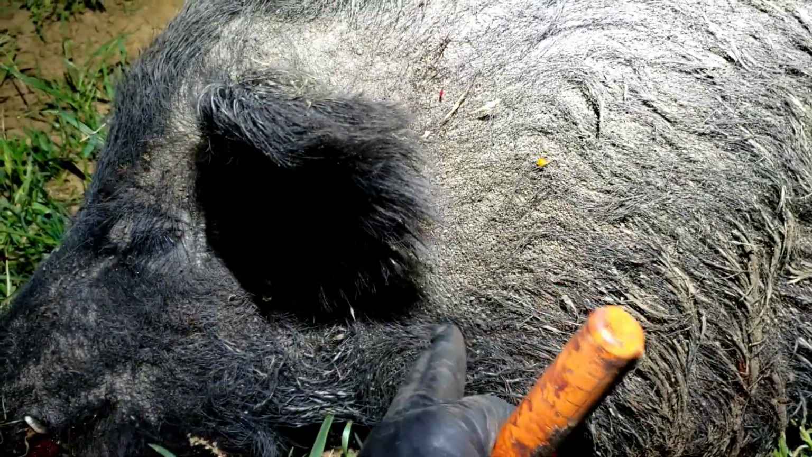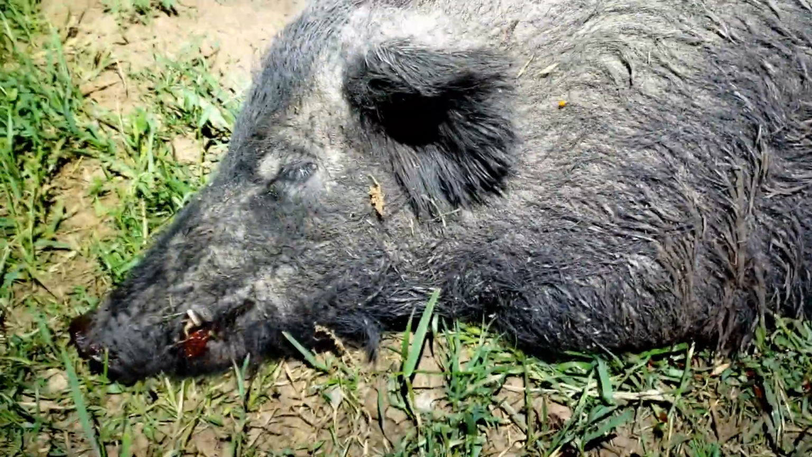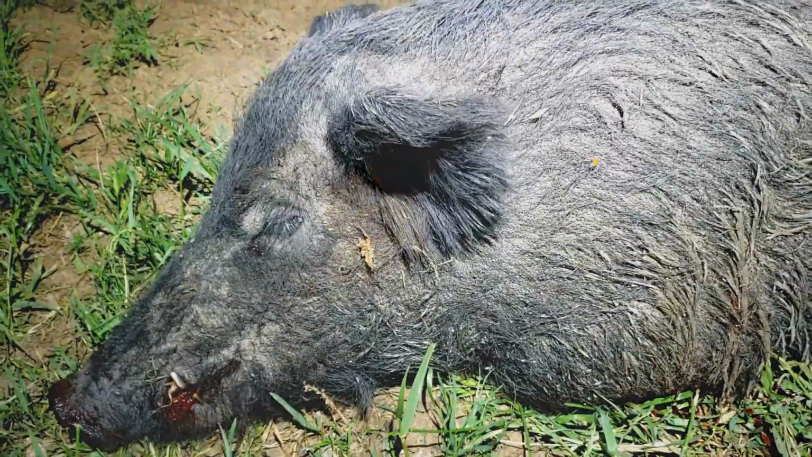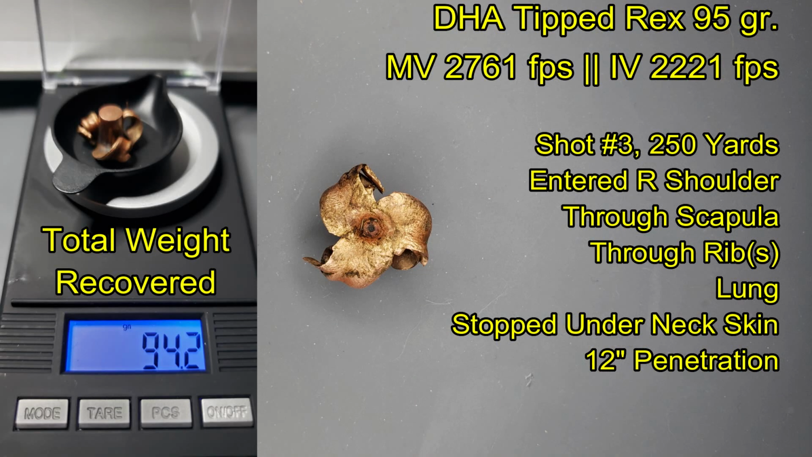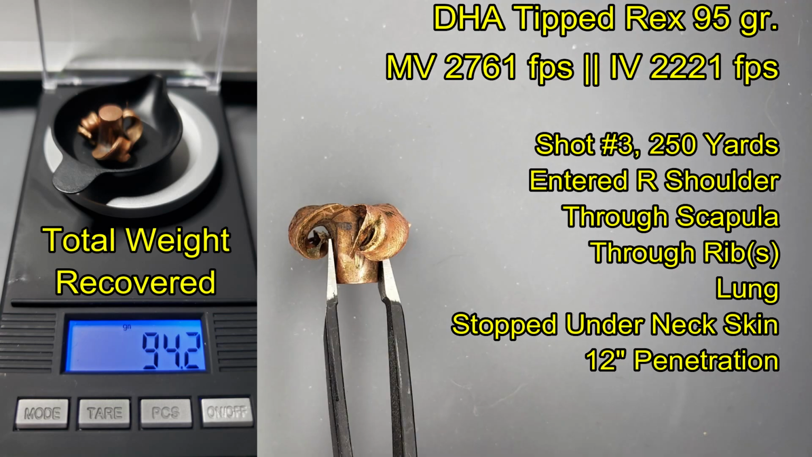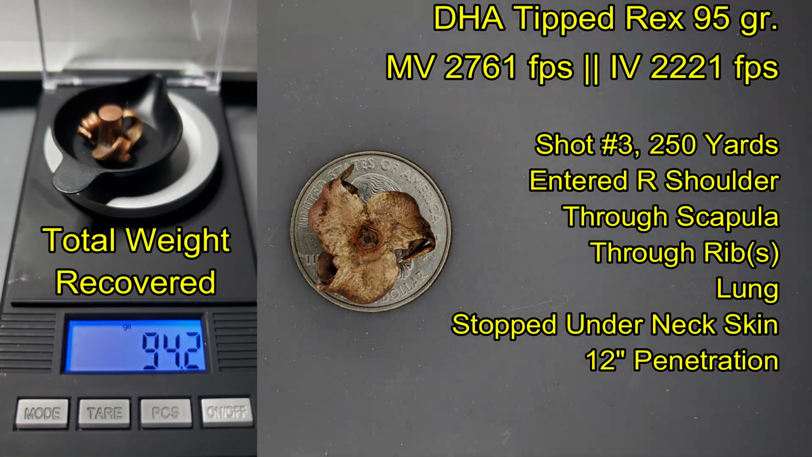All right. Where is it? There's actually a lump right here. This is going to be shot number 3. Right. There we go. And I'm going to do a bullet recovery, and that's about it on this hog. And this one came in, entered the right shoulder, went through the scapula, went through the ribs, clipped the lung, stopped underneath the skin after about 12 inches of penetration, and was recovered completely intact. Shots 2 and 4 were in the abdomen, and I did not look for those.